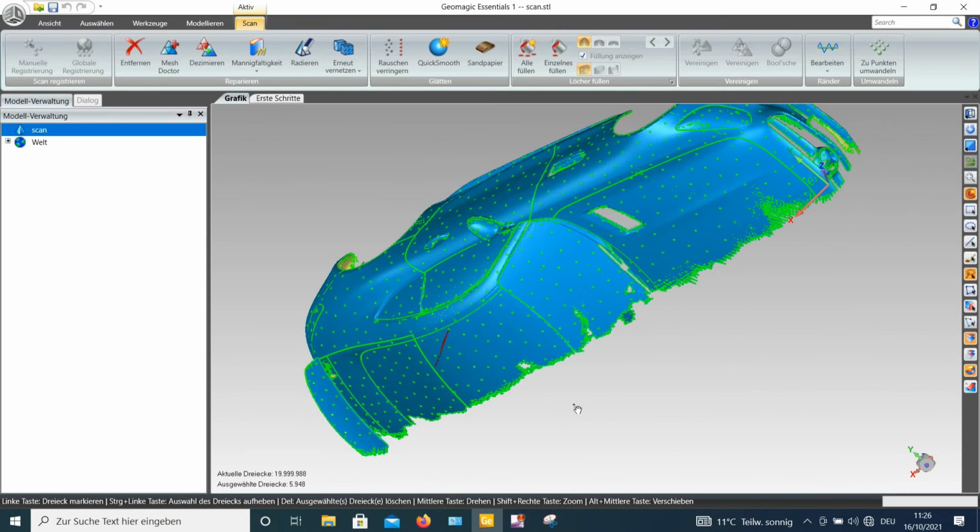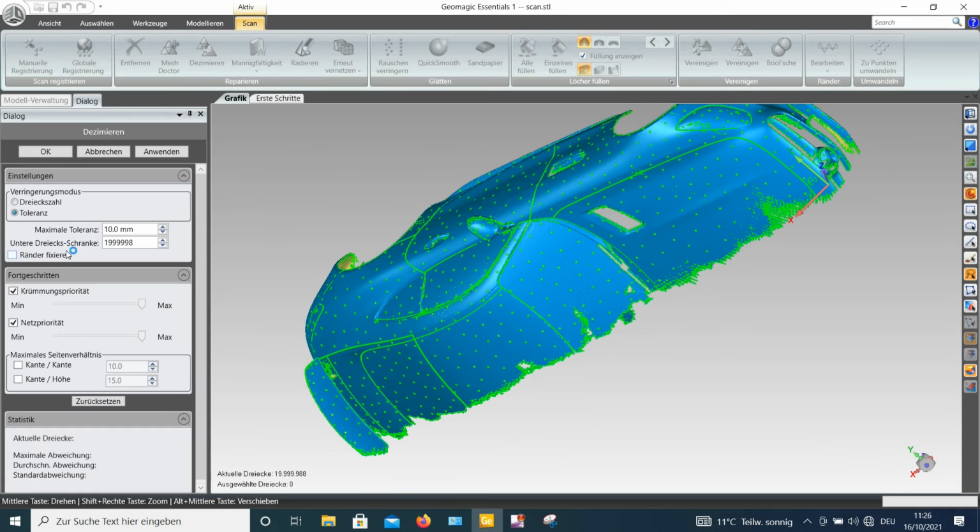So you see the open borders of the scan, and the first thing is I will check. Oh, it's still quite the same amount of polys, how big the size is, so I didn't really reduce a lot. So I will start to decimate, and I really like the possibility to choose the decimation amount by the tolerance that is allowed.